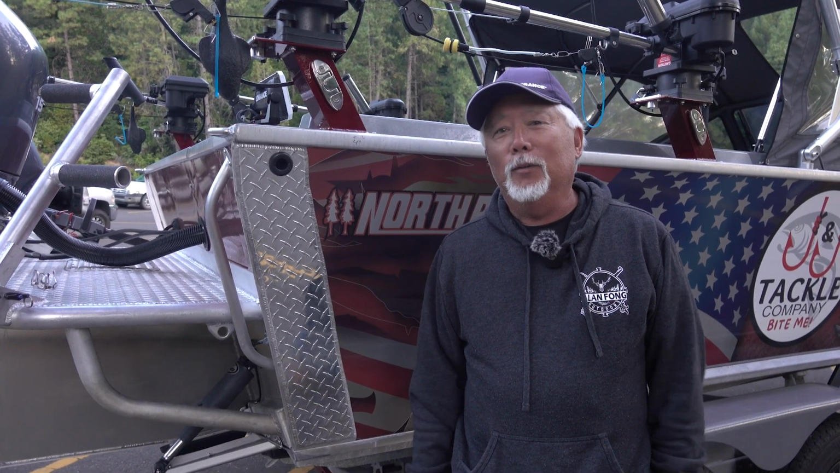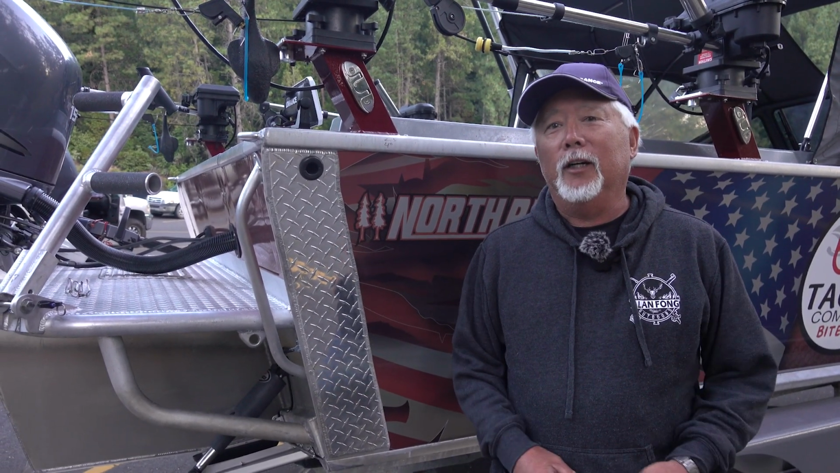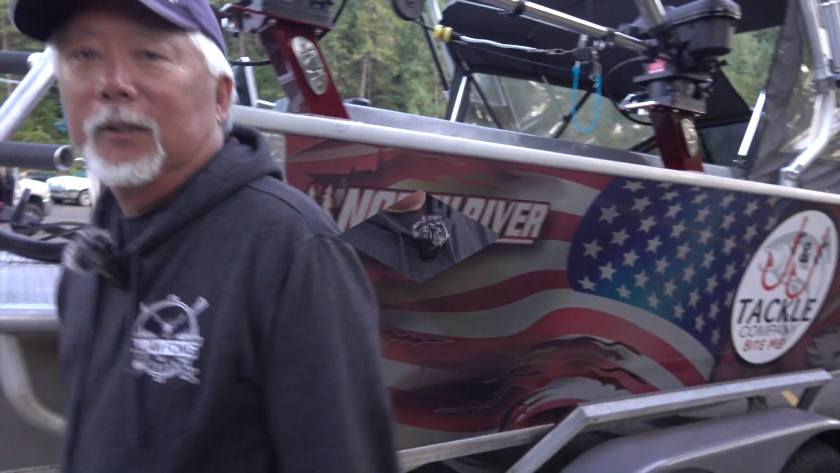Today I'm out here at Boulder's Bar. I'm helping a friend, John, with J&J Tackle. There he is right there. So he had it professionally installed, but the first thing I did was look at the transducer, and it needs to be readjusted. So I'll give you an idea of what's happening.